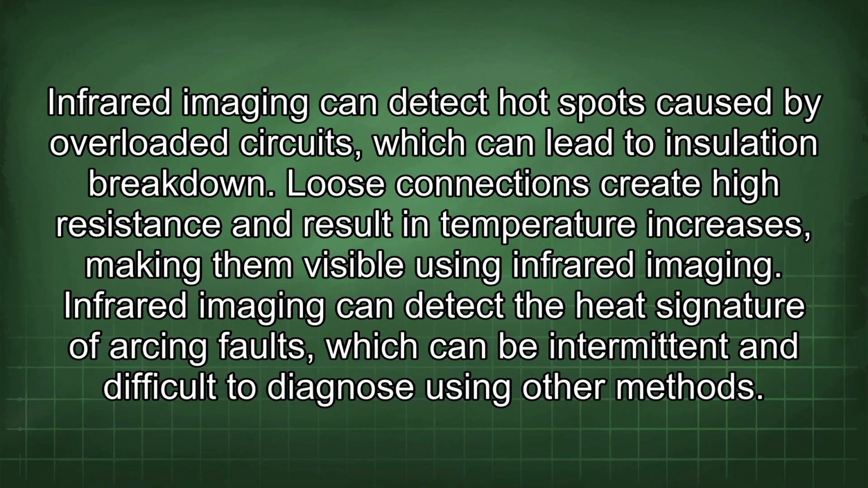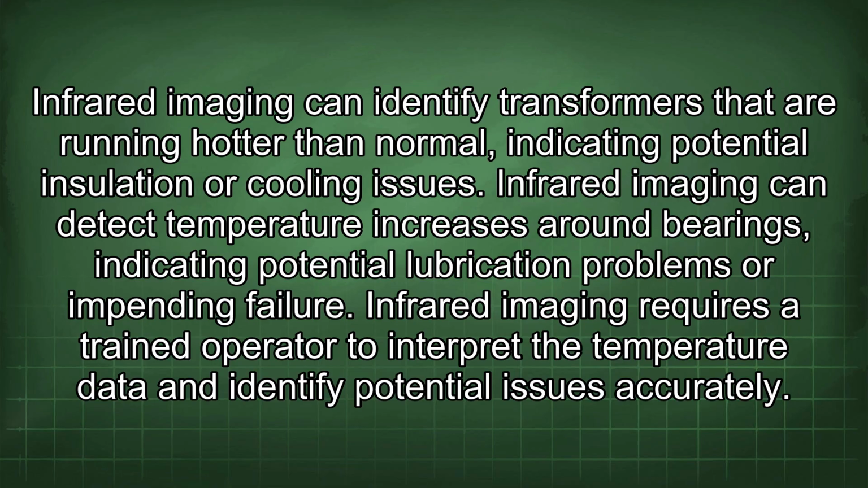Infrared imaging can detect hotspots caused by overloaded circuits, which can lead to insulation breakdown. Loose connections create high resistance and result in temperature increases, making them visible using infrared imaging. Infrared imaging can detect the heat signature of arcing faults, which can be intermittent and difficult to diagnose using other methods. Infrared imaging can identify transformers that are running hotter than normal, indicating potential insulation or cooling issues. Infrared imaging can detect temperature increases around bearings, indicating potential lubrication problems or impending failure.